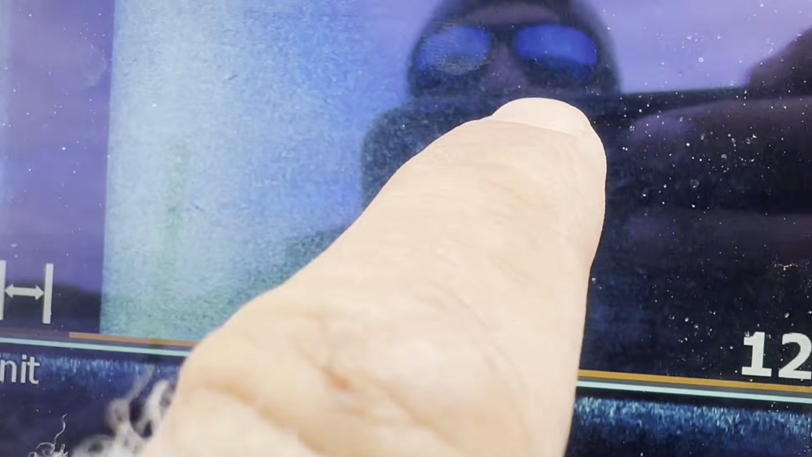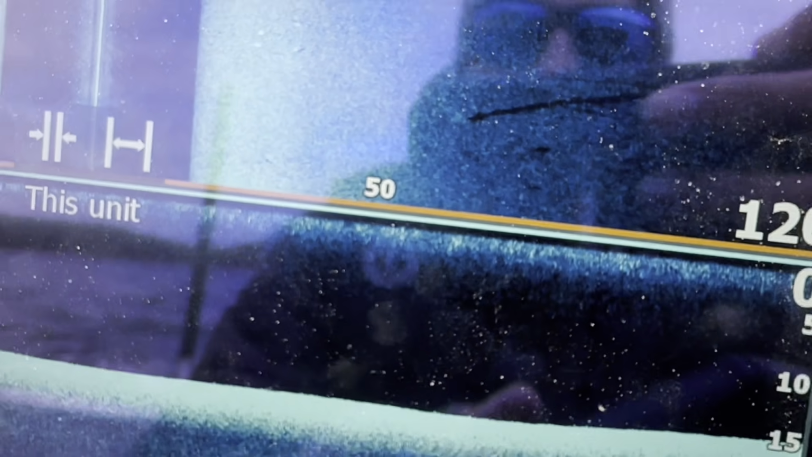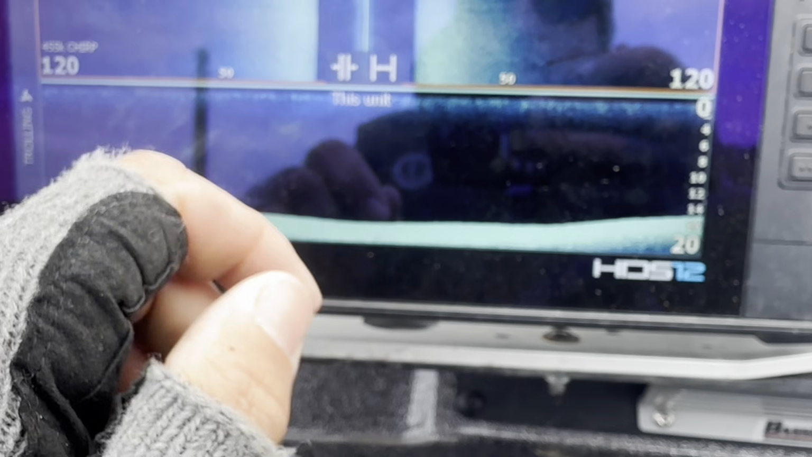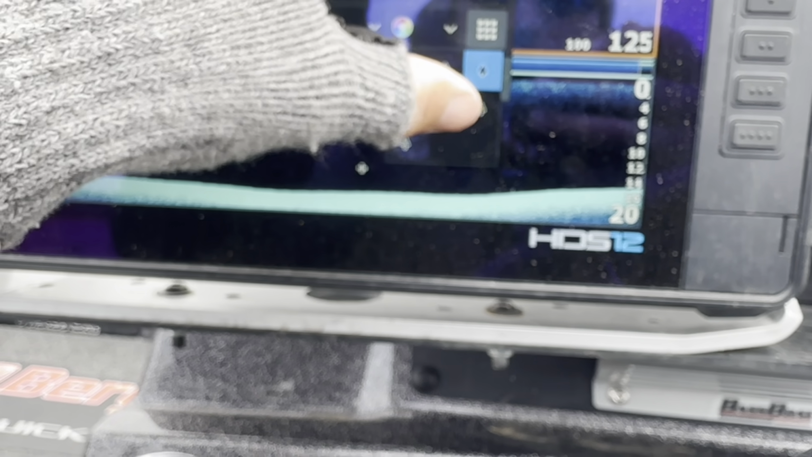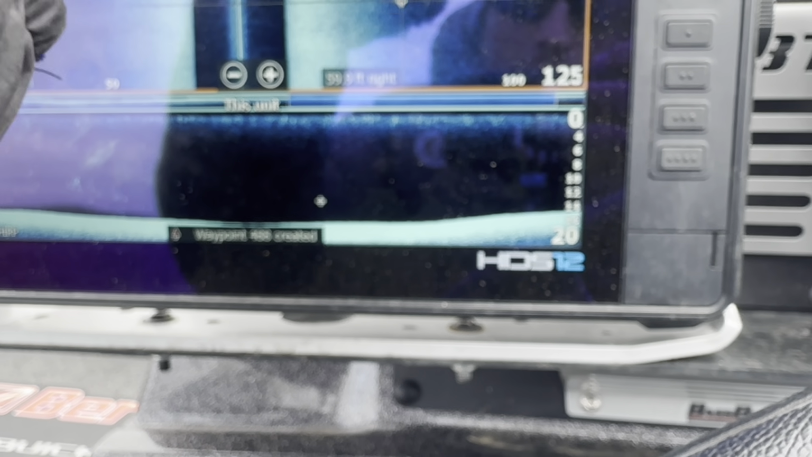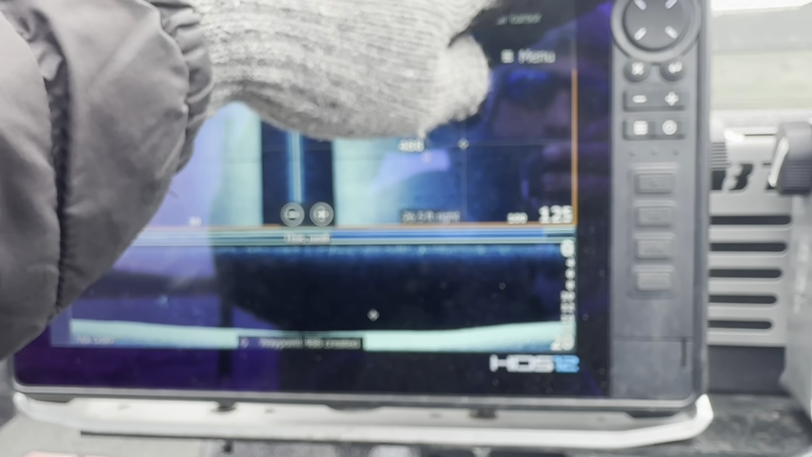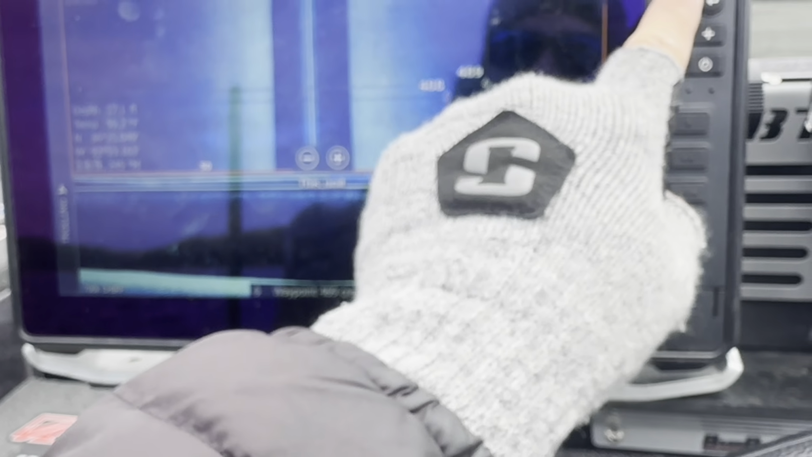Right there, you can see we got a laydown. You can see this end where I'm pointing at there. That's got the root ball on it, and then it lays out that way, long ways. So that's a good one to start looking at. I'll drop a waypoint on that. I use red for the stump end, and then I'll use green for the rest of the laydown. That way, when I'm marking it, I can know exactly where I'm casting, what I'm looking at.